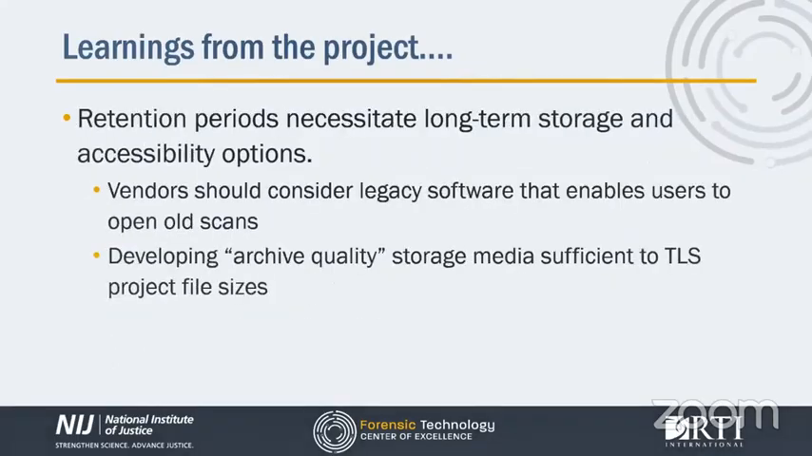A few other things that came out of the project are the really long retention times that this data has. I mean, some of these cases are 99 years or more that we have to store this data and make sure that it's still working and still valid.